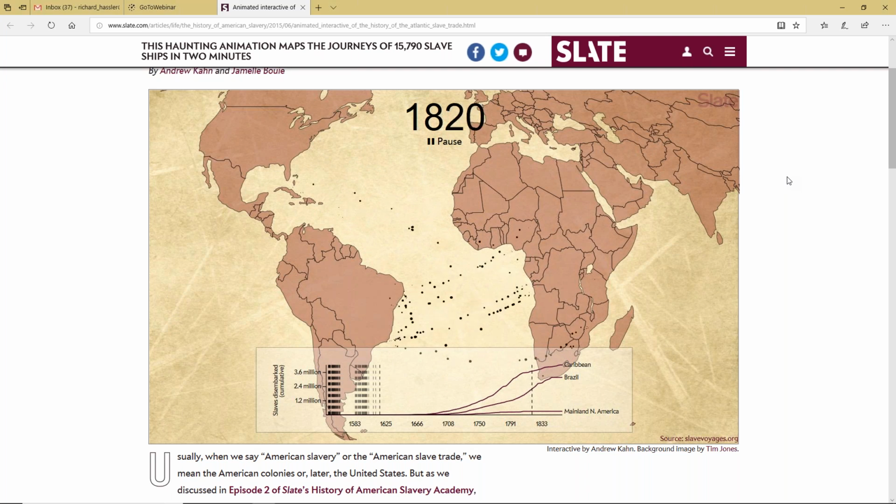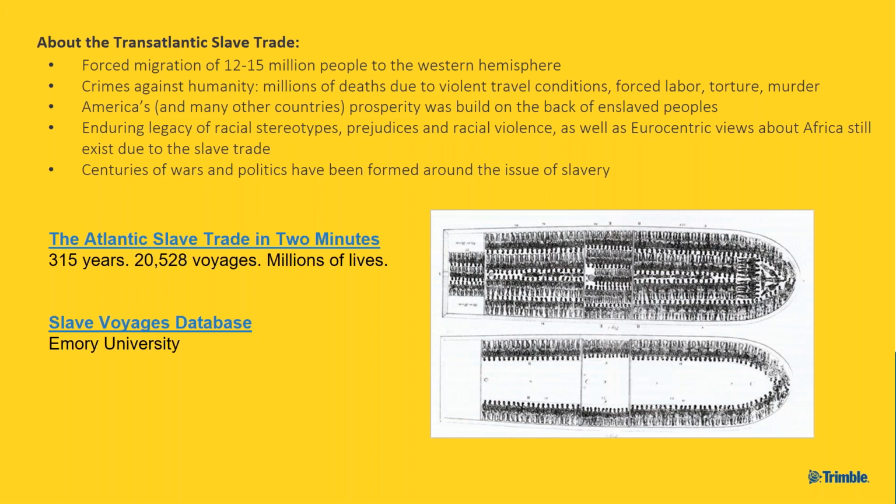When you think that on each individual voyage there were anywhere from 200 to 500 people in the cargo hold of these ships, this is quite the experience for me to watch this. Okay. Great. We can move on to the next one.